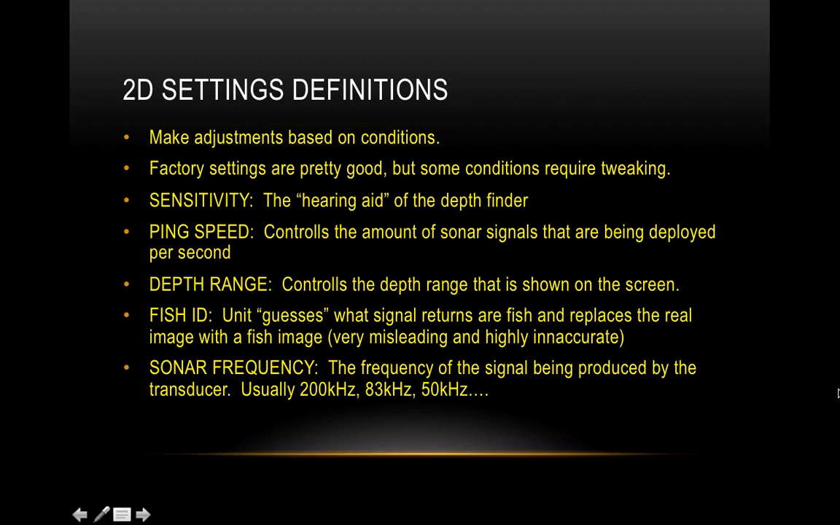Okay, so let's talk a little bit about the things that really confuse us and perplex us, the things that we really want to know and learn about. And those things are the settings. All these different things that you aren't sure exactly how to adjust to fit the conditions, and that's what we're going to talk about right now.